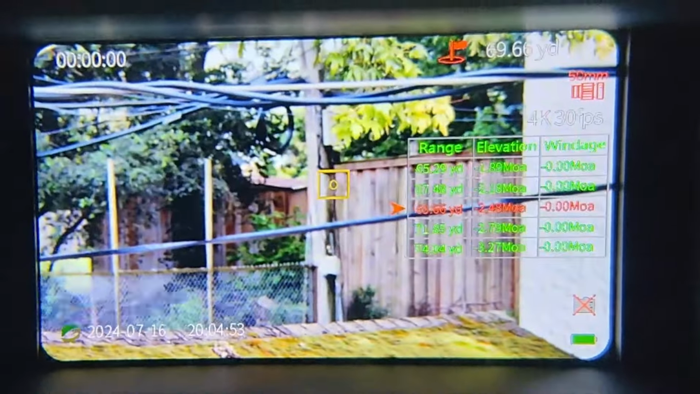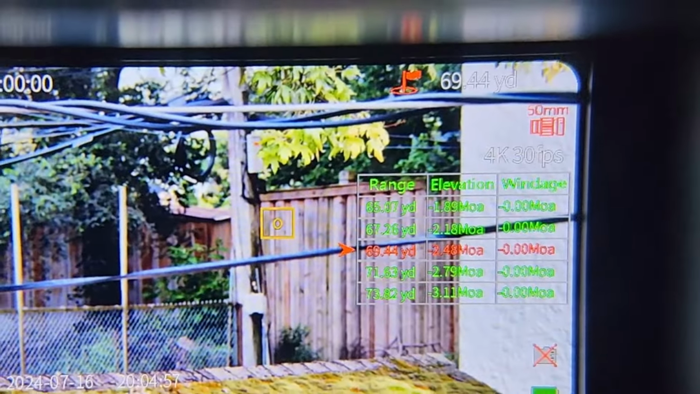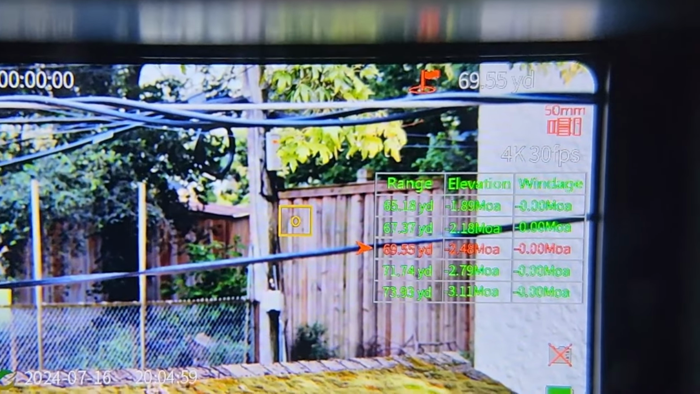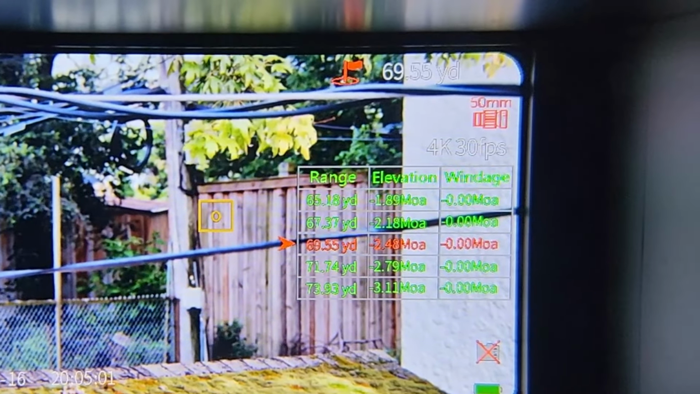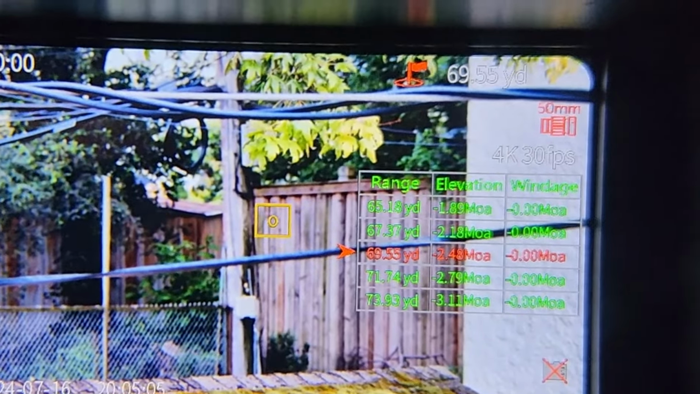All right, so I'm looking at a fence over there, and I'm just holding the phone behind the unit here. So I'm just going to range that fence. Okay, so it's 69.44 yards. Nice. And it's telling me my drop. So 2.43 or 48, I think it says 2.48 MOA.